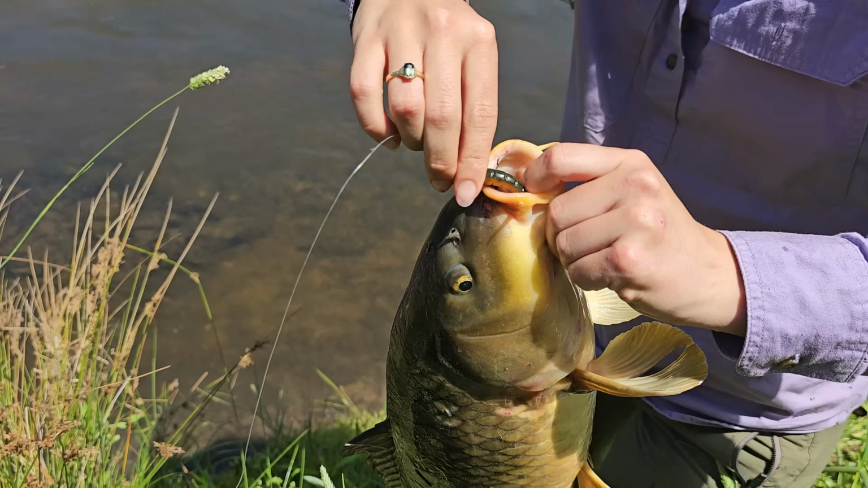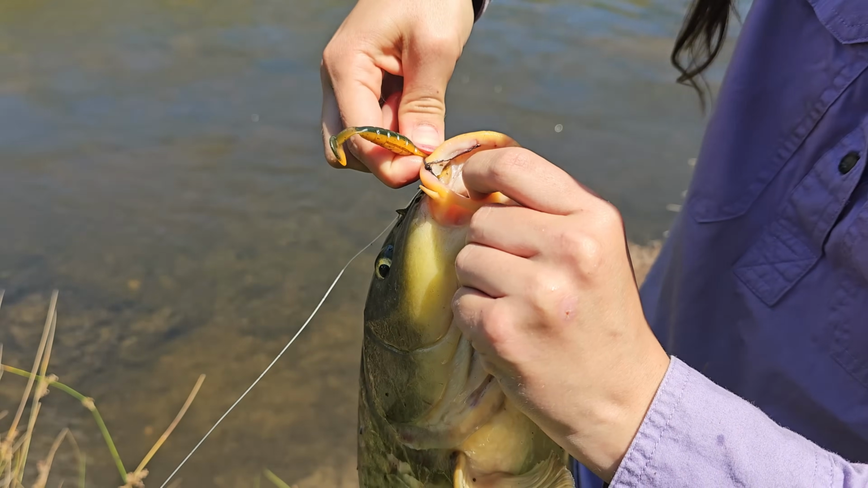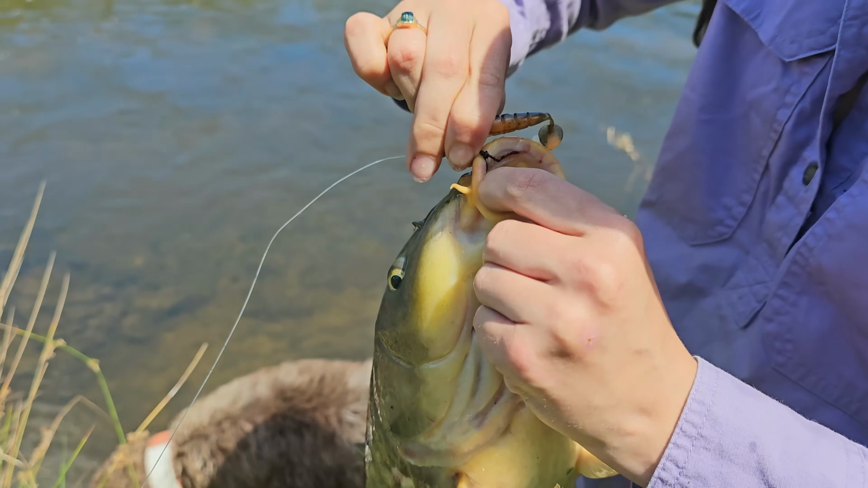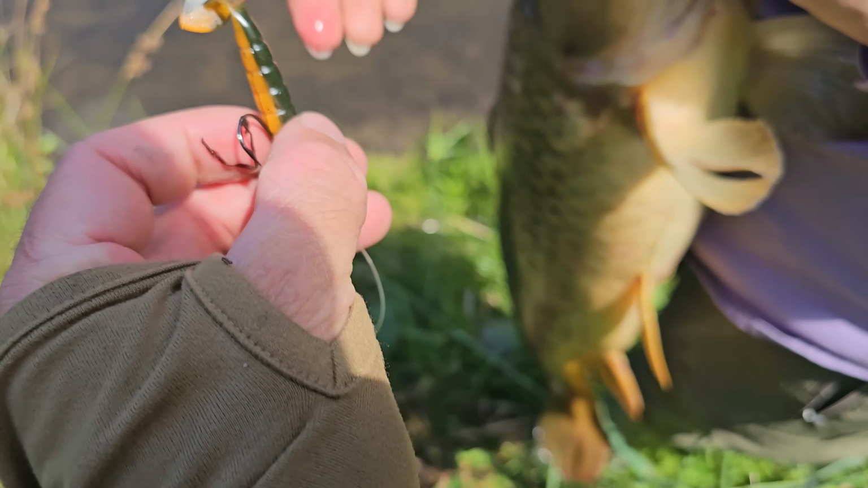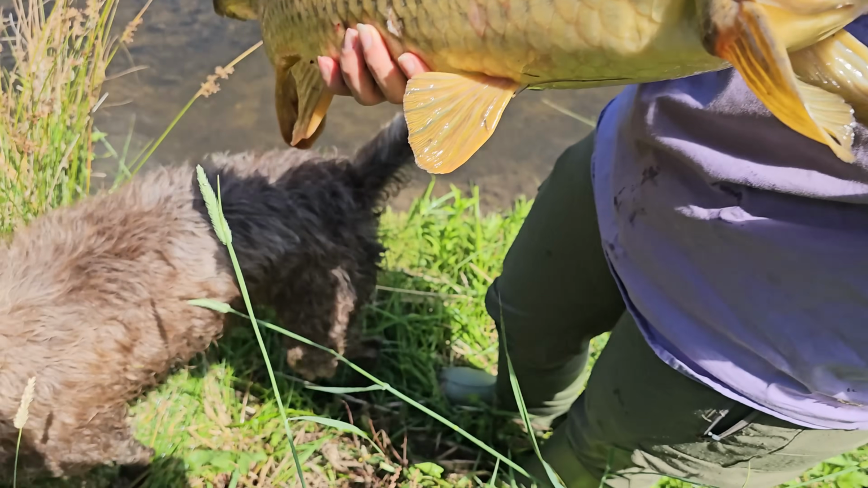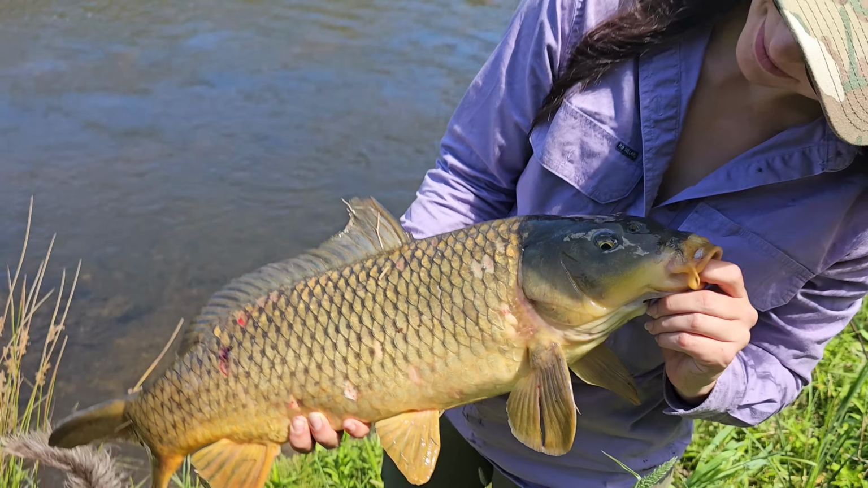Show the audience the grub you're using. This is a soft plastic I've just started using on carp, and they're working pretty well. They're a Pro Lure paddle tail. Can't remember the colour, but they've been working really well. Bit of orange on top there. I'll sit that in there. Then you can work it.